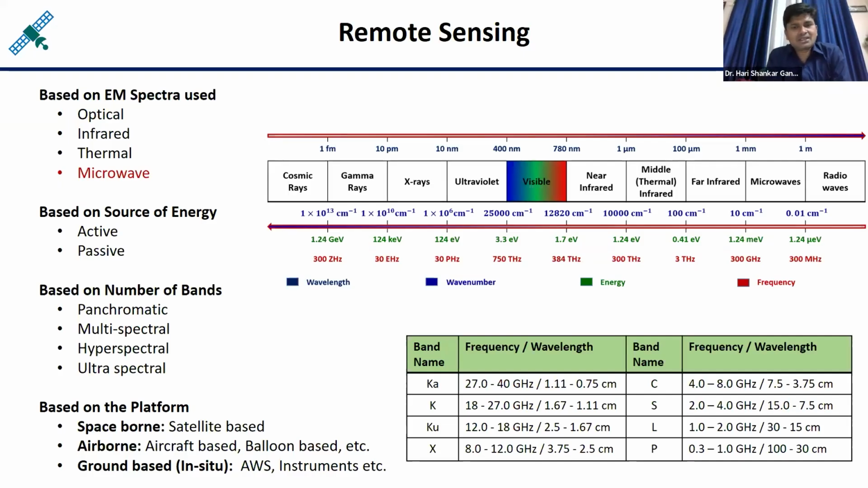So sensor means measurement is there, energy is there, flow of energy is there, and the second one is the target. So now four things are there. You can say remote means some distance is there, sensing means some sensor is there, and then some object is there, and then some flow of energy is there. So four things are there.